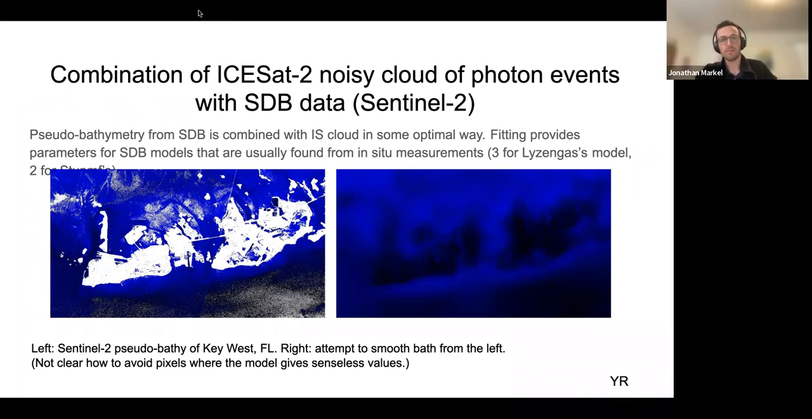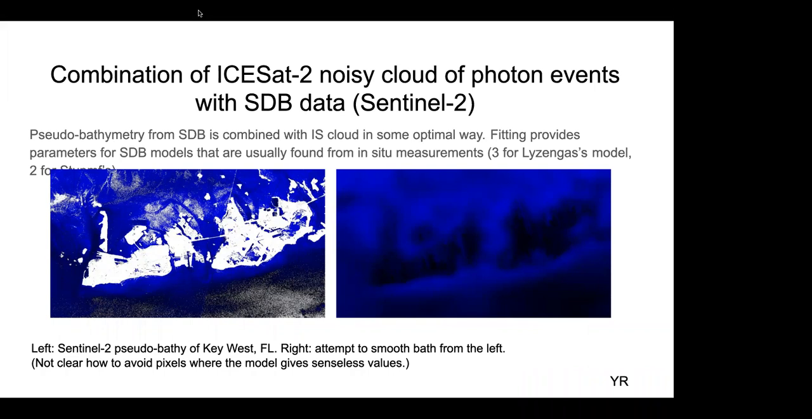Yes. Okay, so we tried to combine Sentinel-2 data with ICESat-2 data, and obviously it's ATL03 because we need to go down to photon events. So it seems attractive to find the pseudo bathymetry from Sentinel data and fit it in some optimal way to the noisy cloud of underwater measurements from ICESat data.